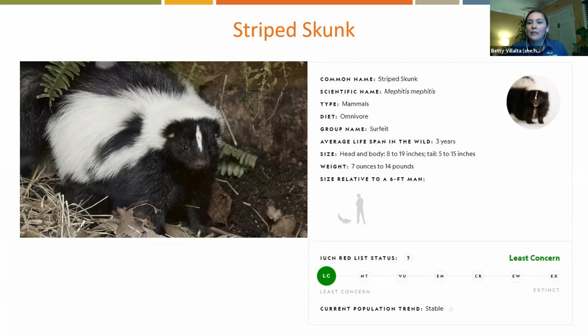So skunks are about the size of a house cat. They're very distinguishable. They're black, and they have two white stripes on their back and tail. They thrive in country and city environments, and they're found all throughout California. They do make a hissing sound right before they're getting ready to spray, which is a good warning to know if you ever encounter one.